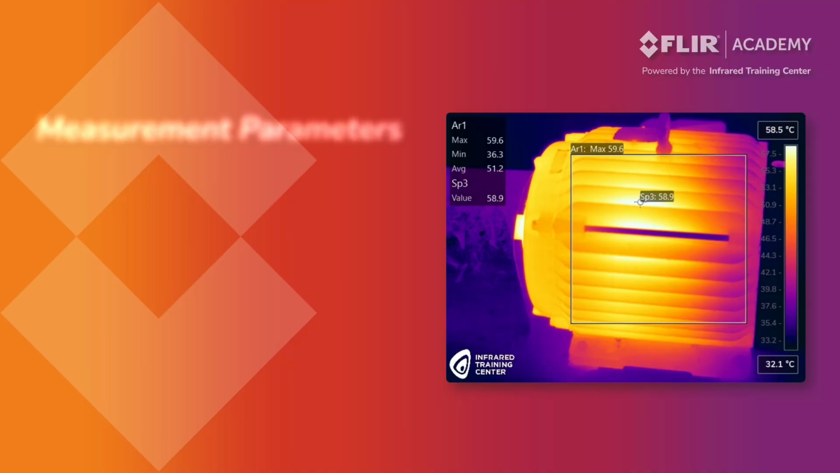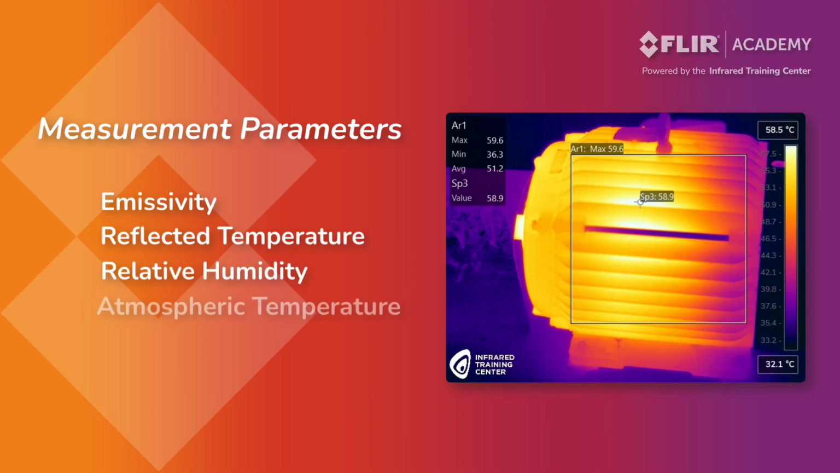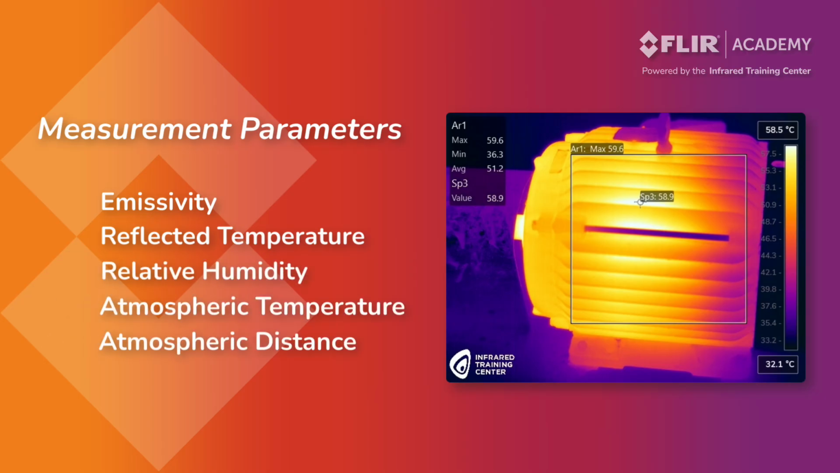When using measurement tools, you need to also adjust the values for emissivity, reflected temperature, relative humidity, air temperature, and atmospheric distance. These are known as measurement parameters. All 5 have an impact on temperature accuracy, with emissivity and reflected temperature being the most important.